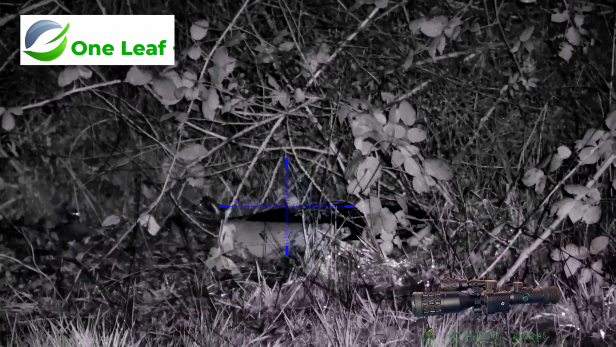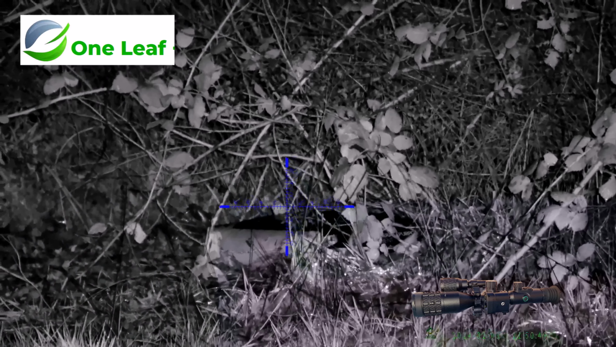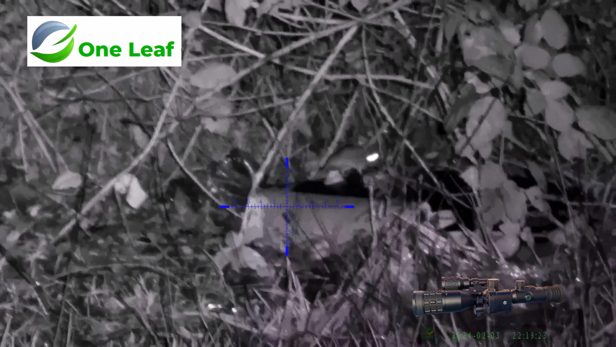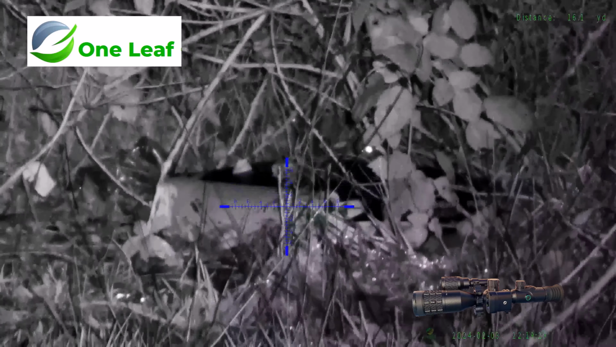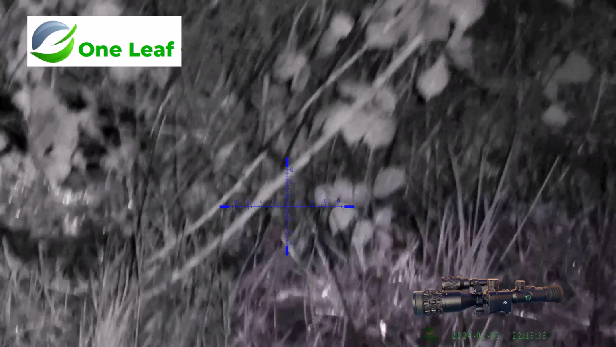Using the NV400 on the Rexham Pretenses. You can see the mouse there, but he decided he didn't want to hang around, so that's about as near as I got to him on that occasion.